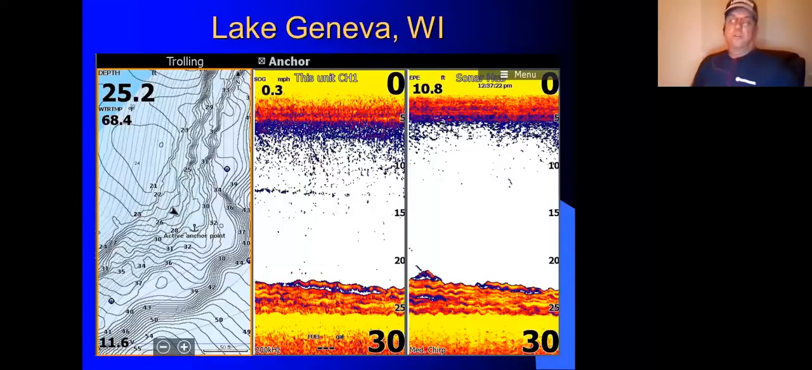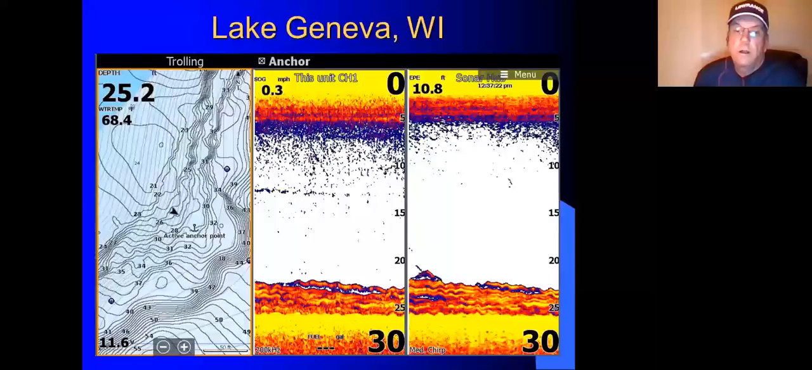Lake Geneva is, I don't know, a 6,000 acre lake in southern Wisconsin. It's a glacier lake, the second deepest lake in Wisconsin. It's about 138 feet deep, and it's very clear. So the smallmouth and even the largemouth, at least the larger ones, are going to be in deeper water than you would see in, say, a reservoir in Alabama or something like that.